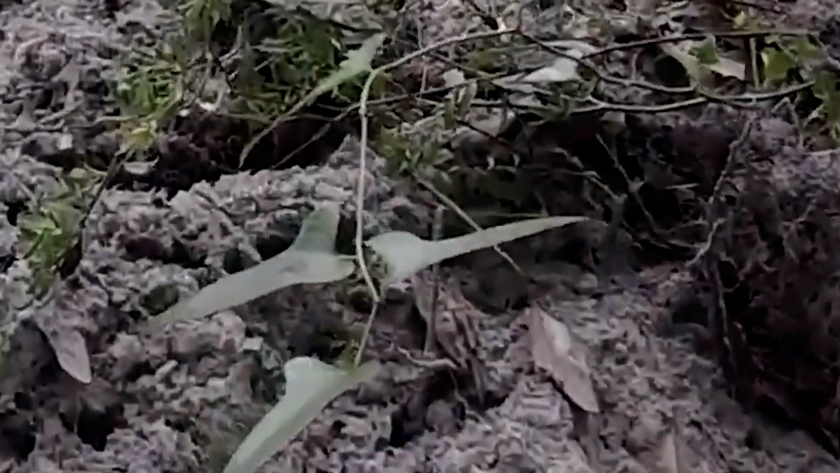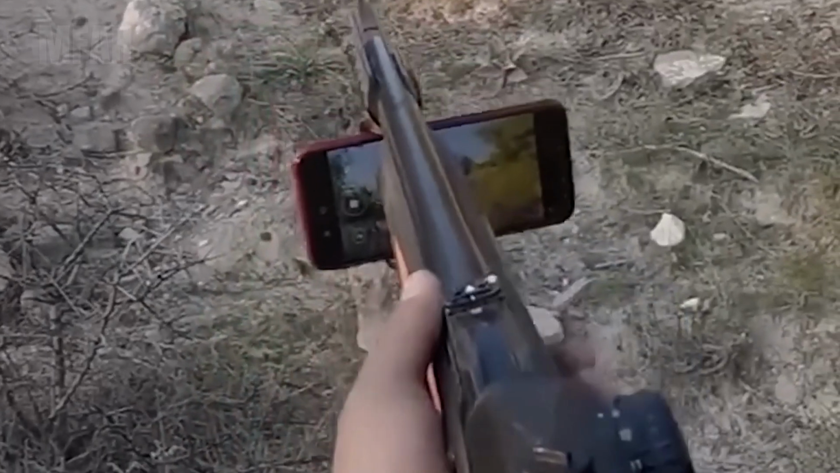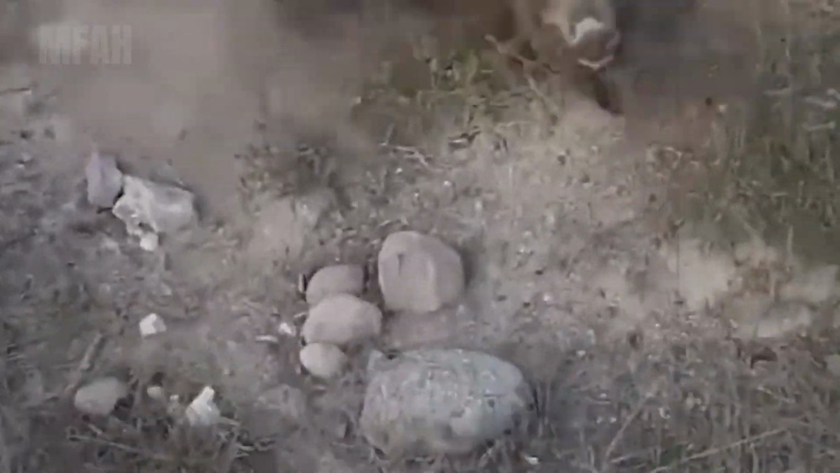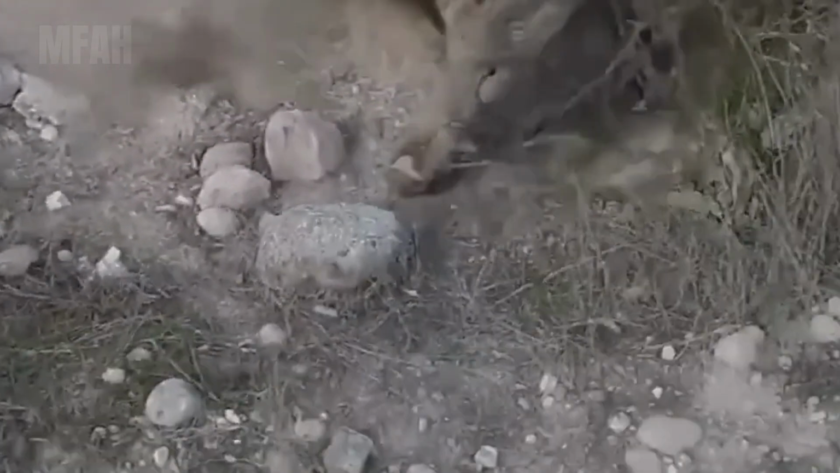The alpha hog had vanished into the swamp, a land of sinking mud, thick reeds, and the stench of death hanging heavy over the water. We powered through the muck on roaring airboats, weaving between tangled brush. Suddenly, it burst from a thicket, a monster of muscle and mud, tusks gleaming like razors. It didn't flee. It came straight at us.